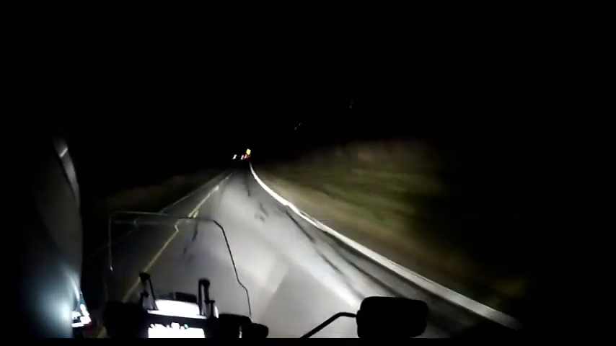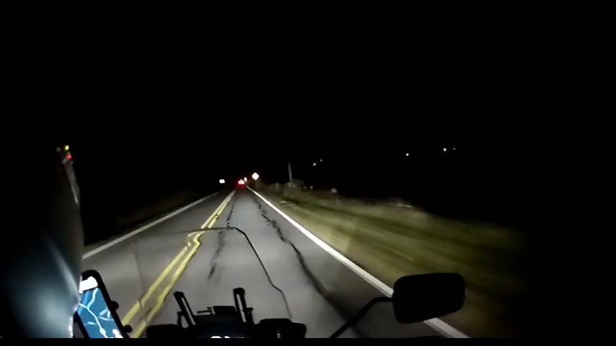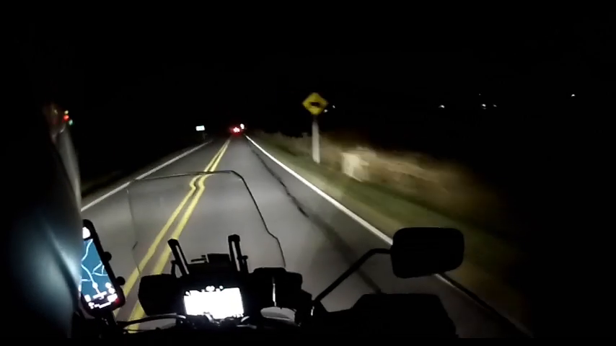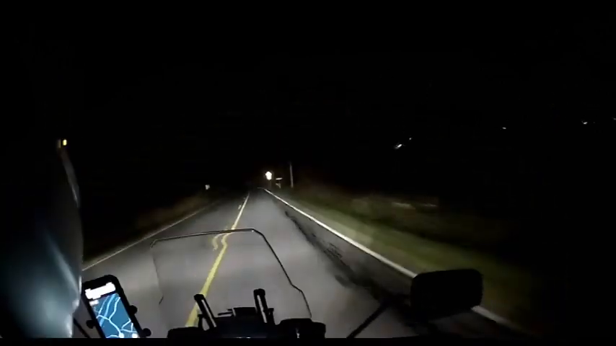But he's running off. He knows the road. I don't. At any rate, it'll be beautiful scenery if I can see it. But it is a fun, curvy road. So hopefully I'll be there before too long.